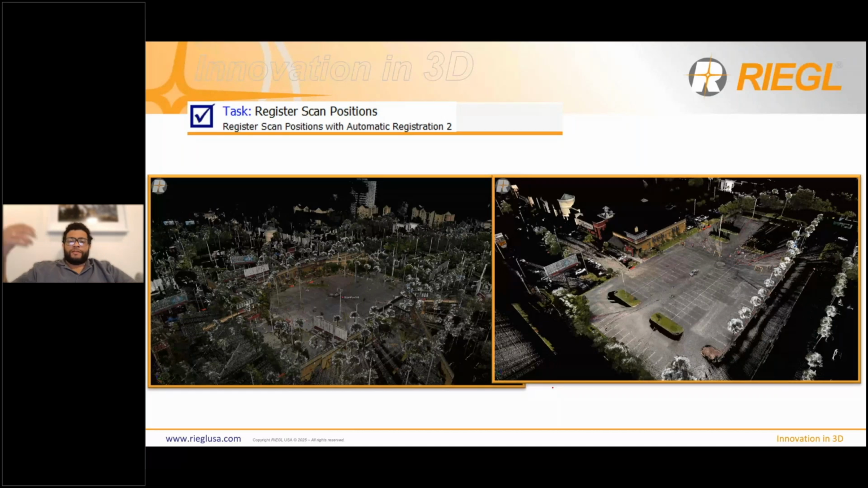You can tell it's a parking lot. You can see where the vehicle is in the middle and all the buildings and stuff. So this is, step one, sort of how you want to have your point clouds. You wouldn't want to deliver something that's unregistered ever.